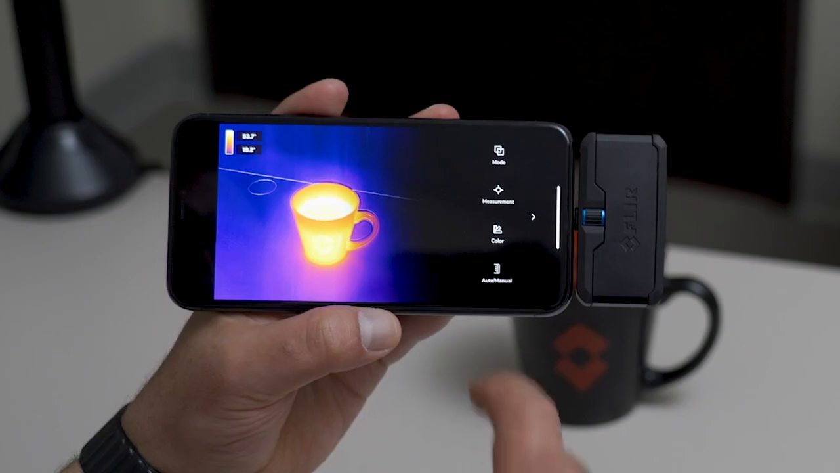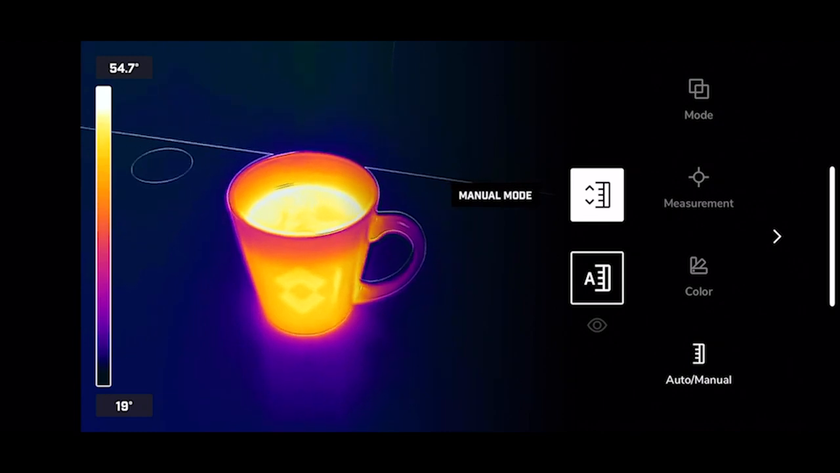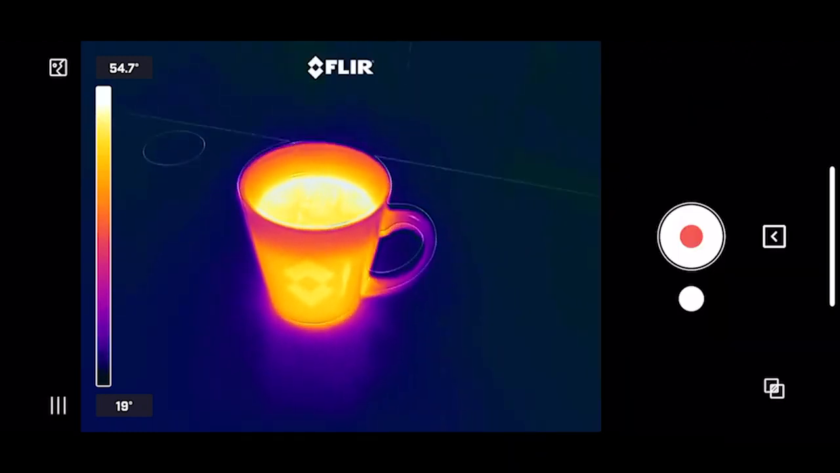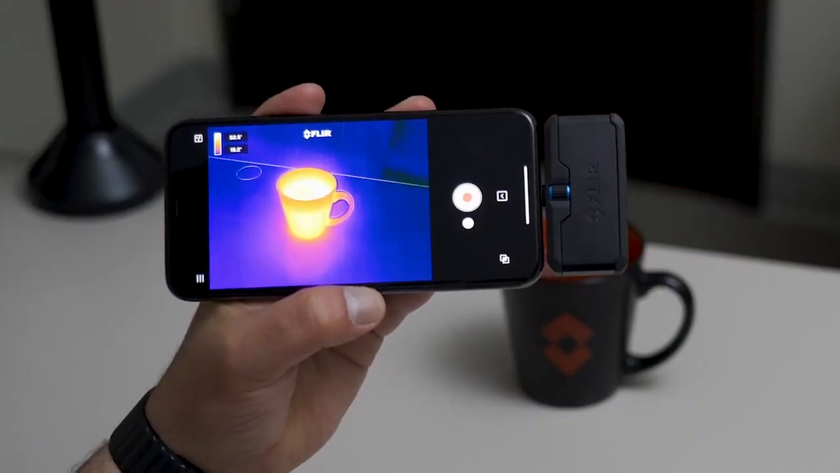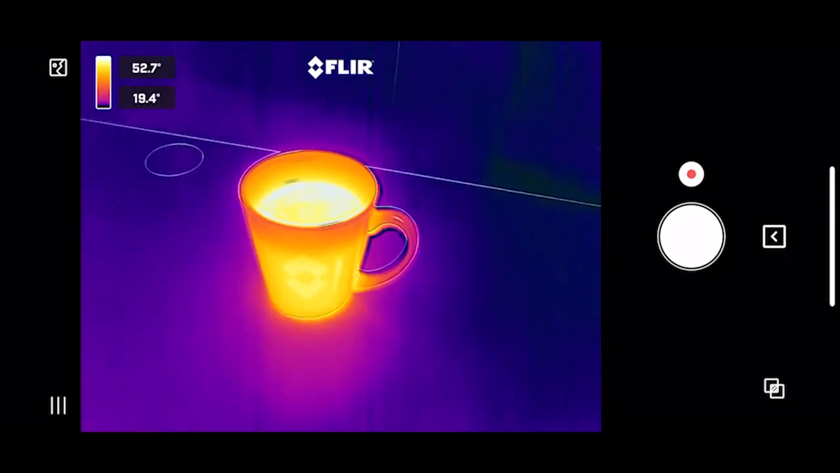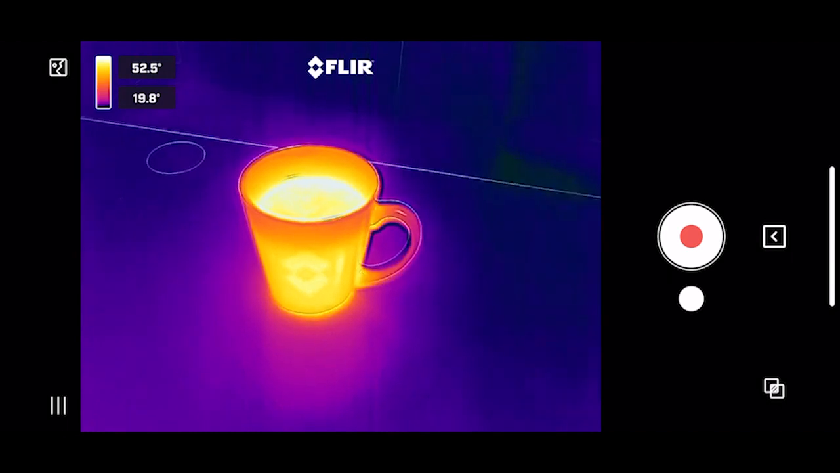The last menu option is controlling manual, level, and span. So you can switch from automatic mode to manual mode. To adjust the temperature scales, click on the temperature and fine-tune your measurements or lock level and span. To switch between video record mode and still picture mode, just slide on the button. Take a photo. If you'd like to take a video, switch to video mode and tap to record.